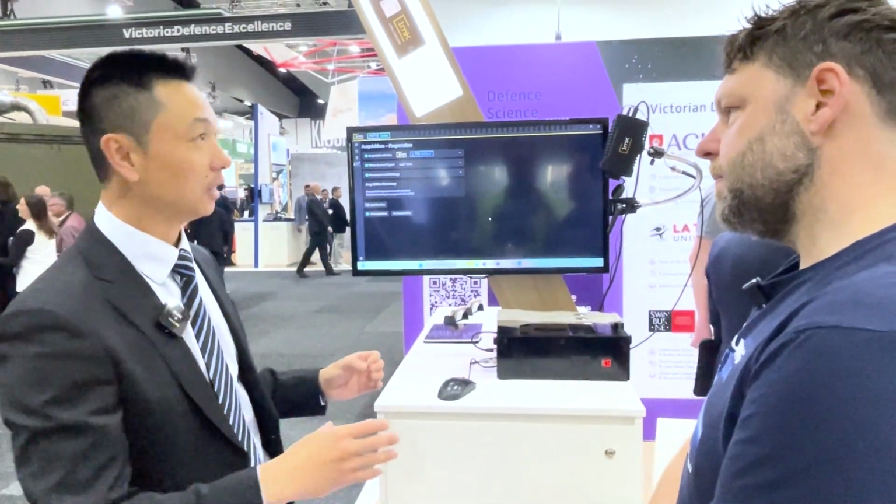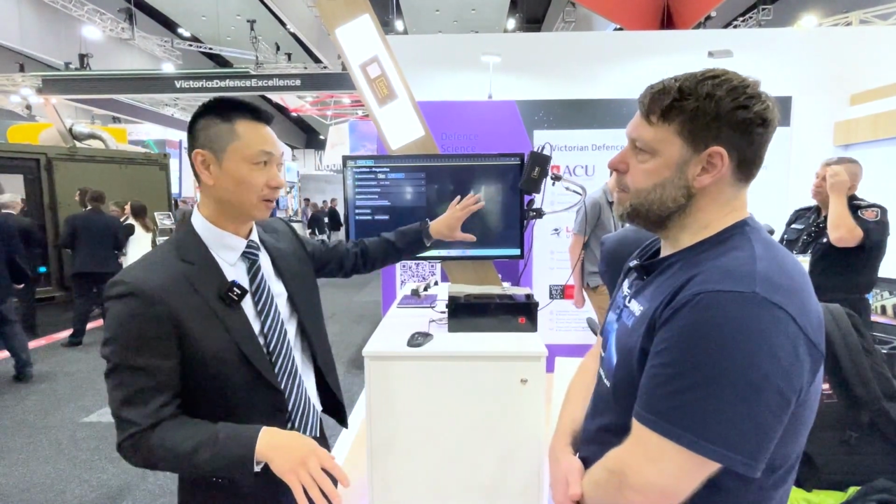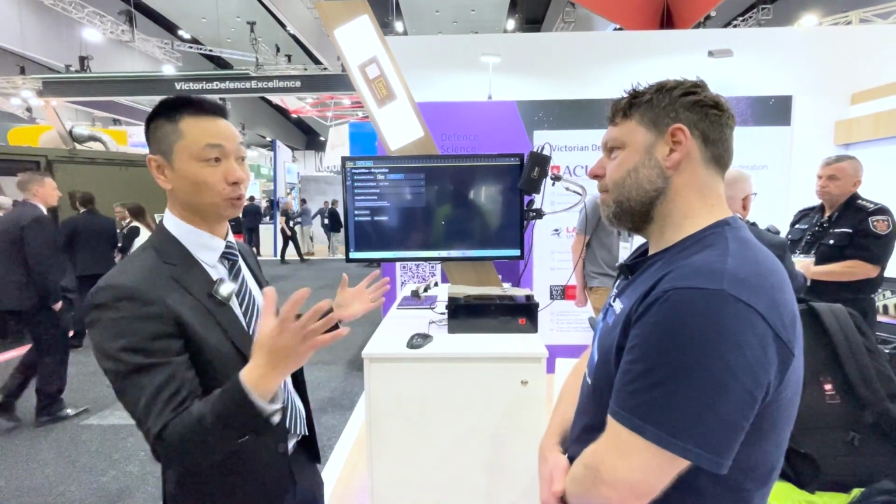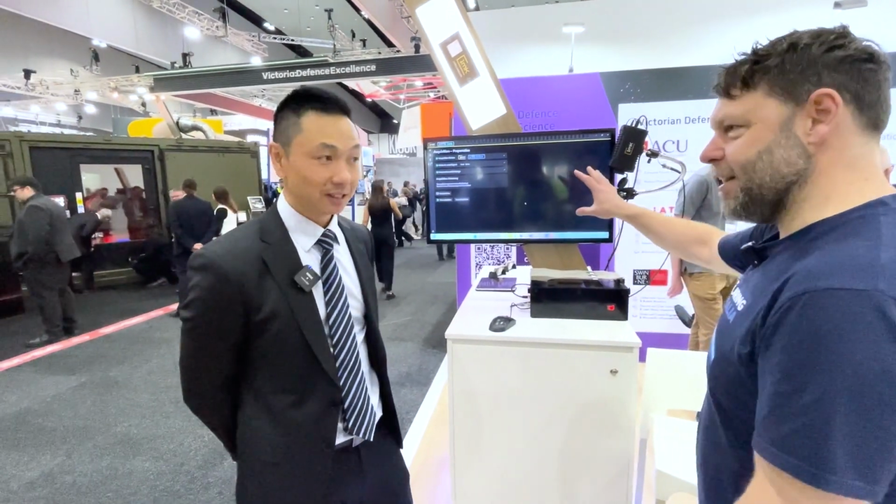After about 18 months of development, some really smart scientists at Defence came up with a system that worked extremely well, beyond our expectations. We've now commercialized that technology, and it is used right throughout the Defence Department here in Australia. Our goal now is to get the rest of the world to use the technology as well.